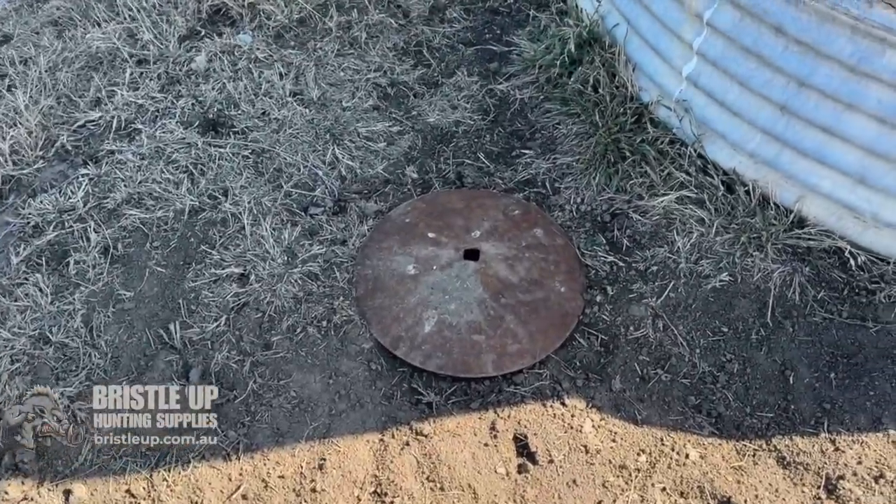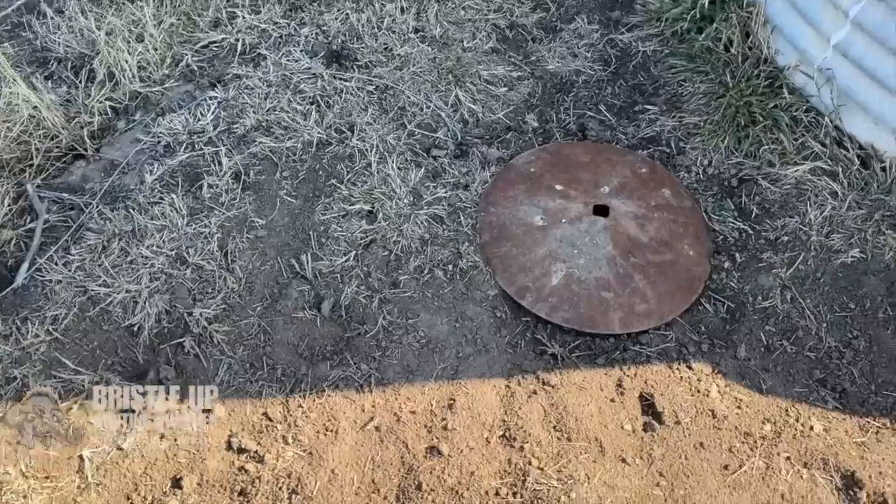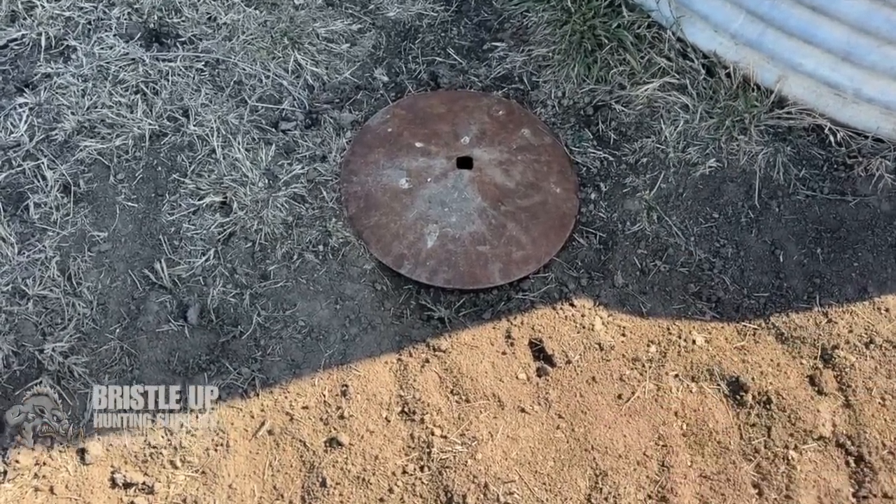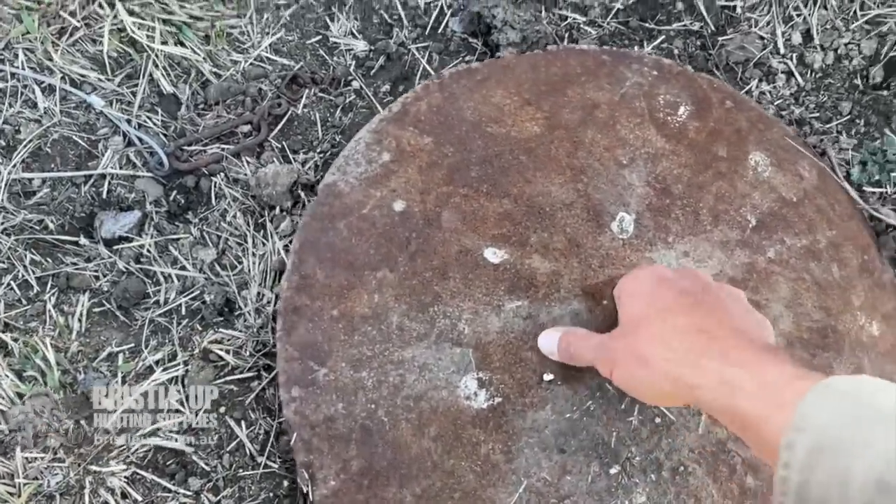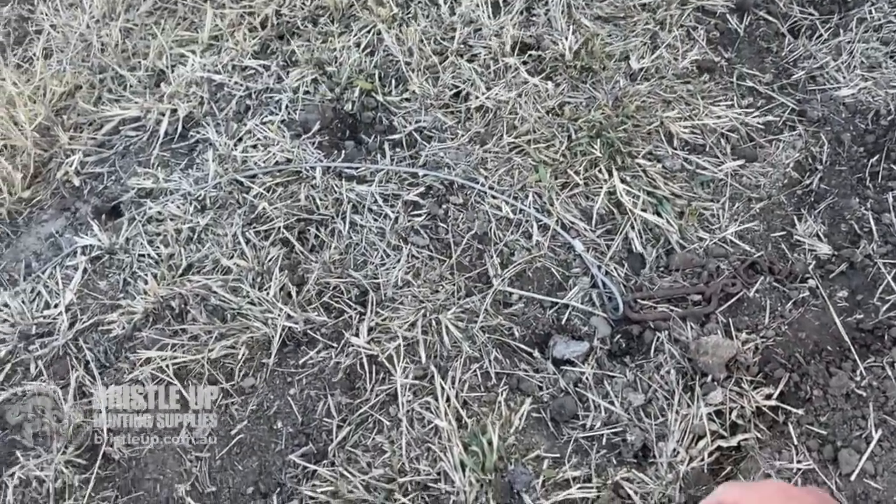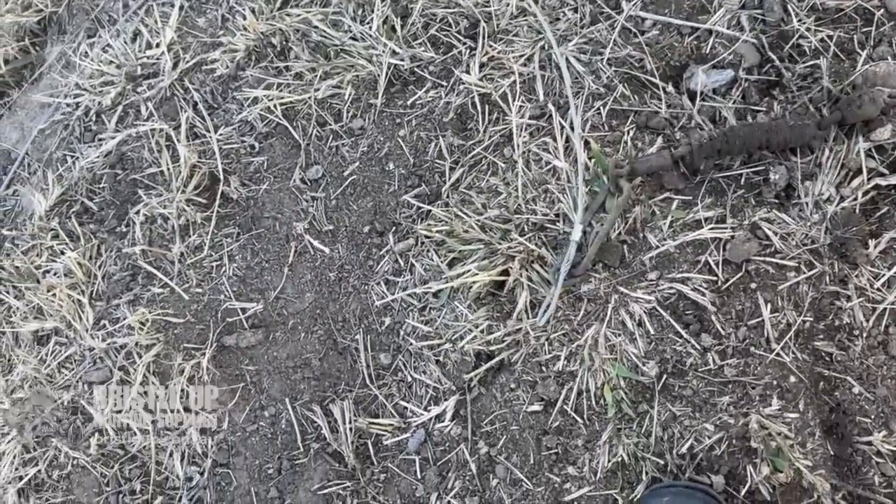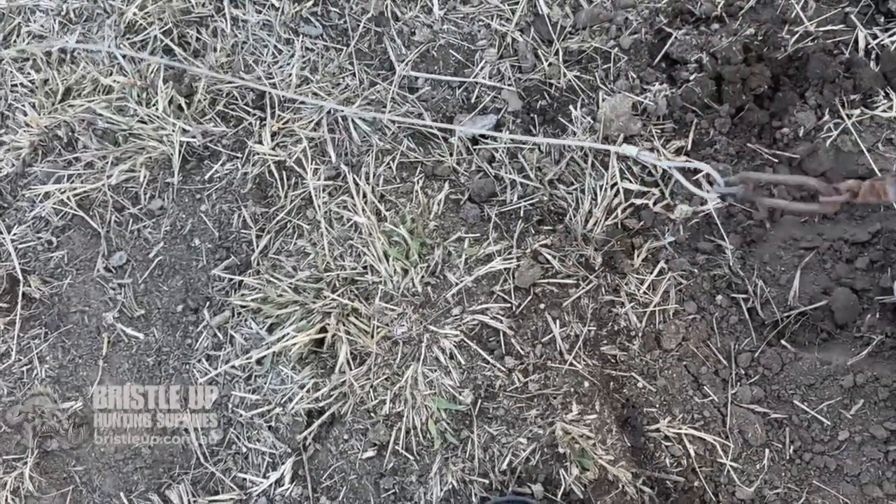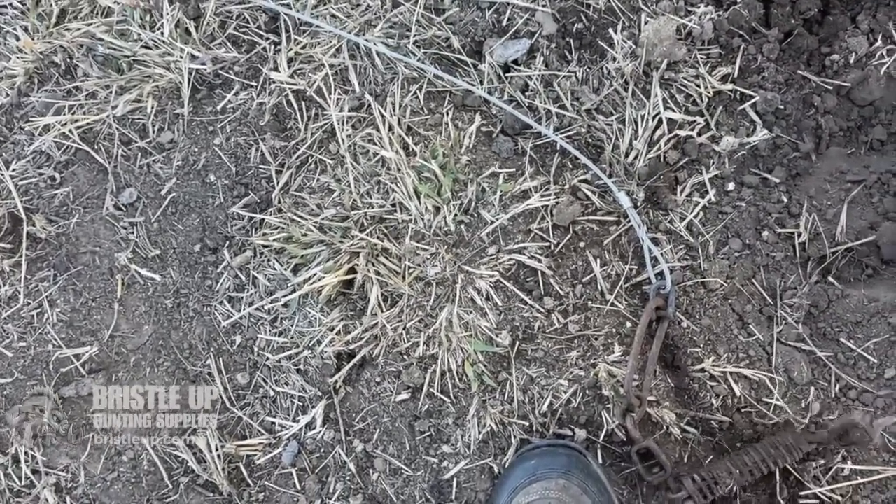Well, it's been a fair few weeks now since I finished my trap run, but I've still got a couple of these traps in the ground here. I've just left them in. I've been so busy I haven't even had time to keep checking them every day, so I've just left these plough discs over the top, but the cattle have been up in here. They've pulled the cable and stuff. I did have it buried, but anyway, this has been in the ground for probably a month and a half, I suppose. But I'll just show you.